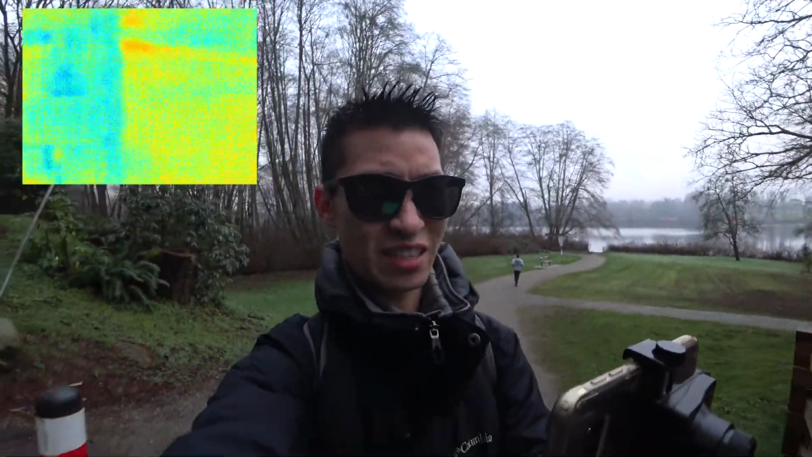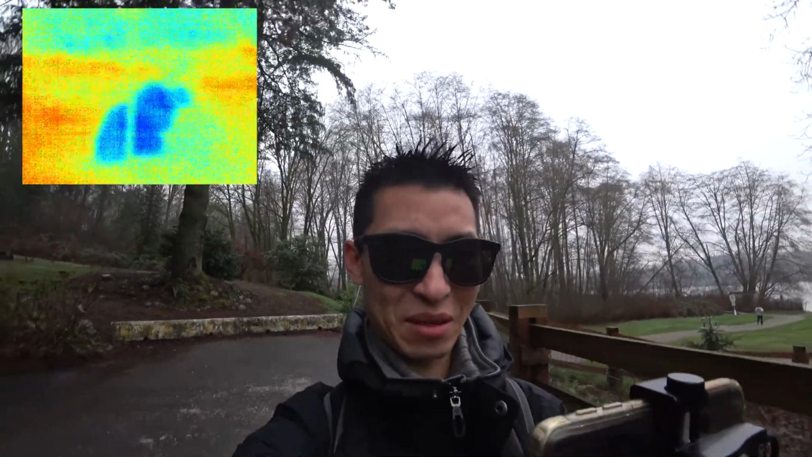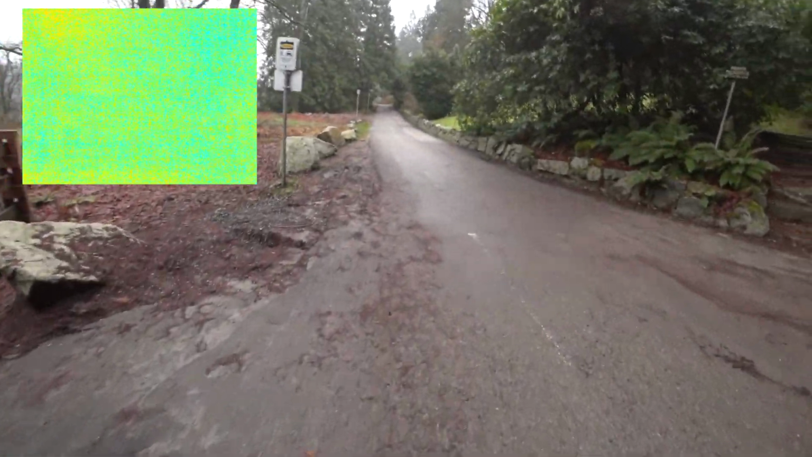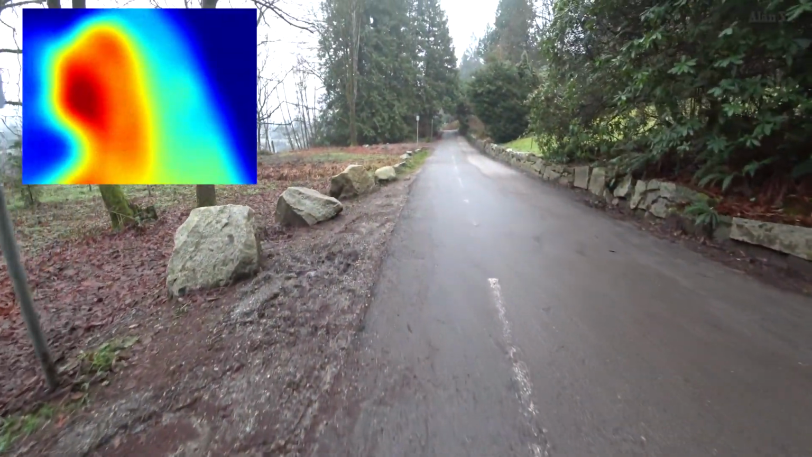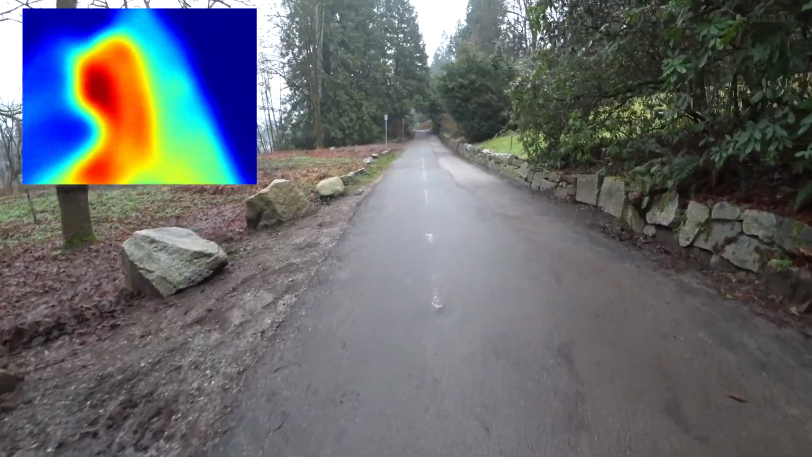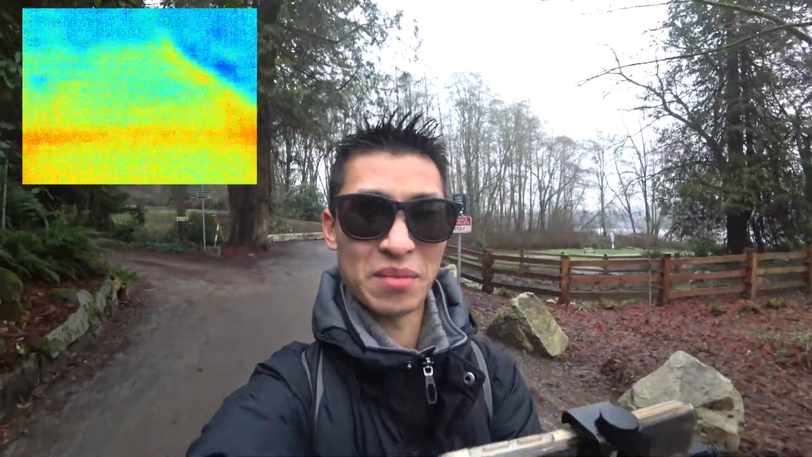Okay, so far from what I can see, if the image takes up the whole lens or is really big, it gets more clear. Let's see, I'll put the camera in front of it. Again, I'm just wondering if that's just the settings, if I can modify it somehow.